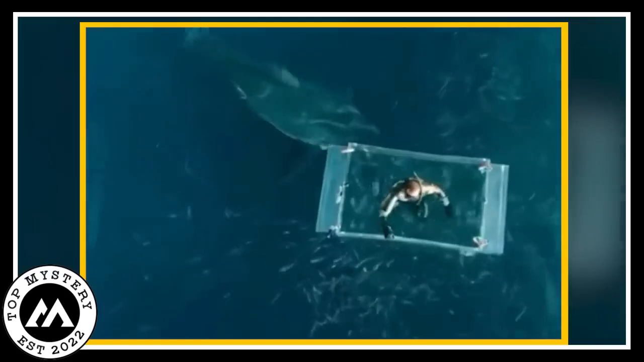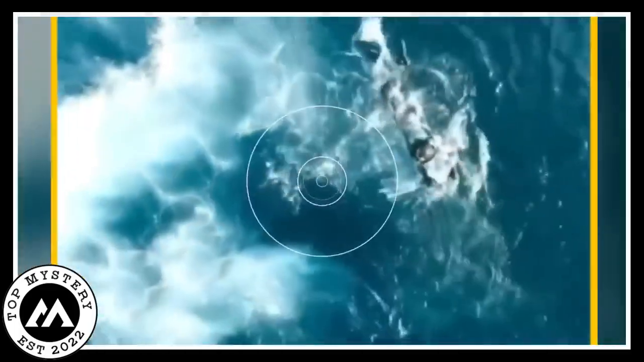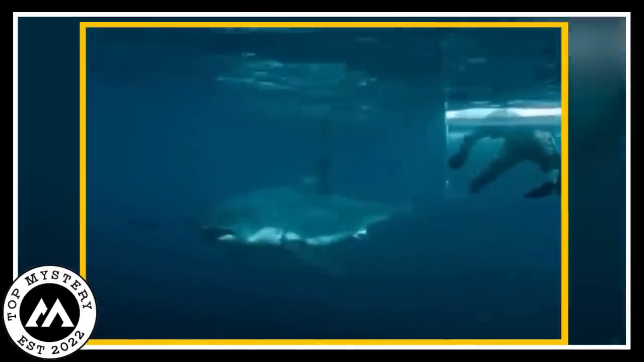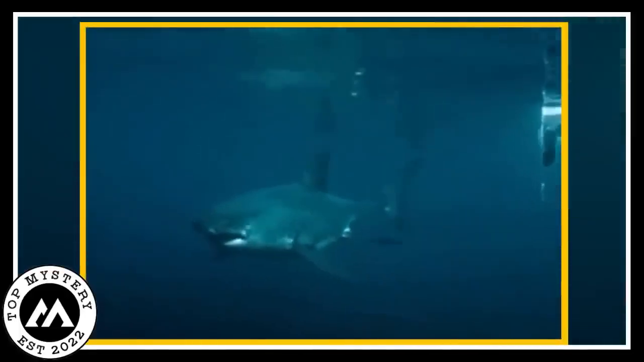Suddenly, a big shark appeared. It was hitting on the cage with heavy strength. The cage was juddering and the sea waves were forming. After a while, the glass cage was broken by a shark's head. It was a very menacing and cryptic scene. The man was toppled in the sea.